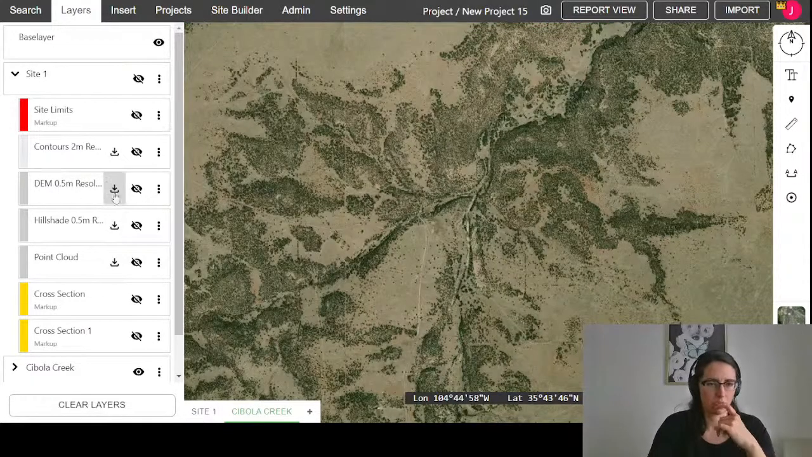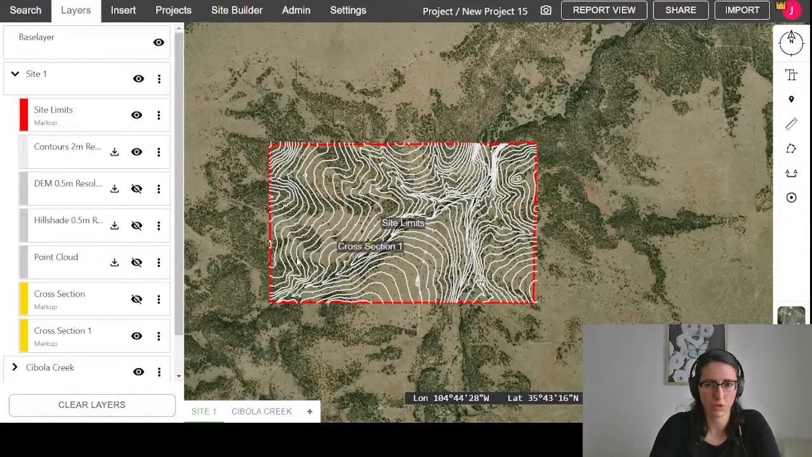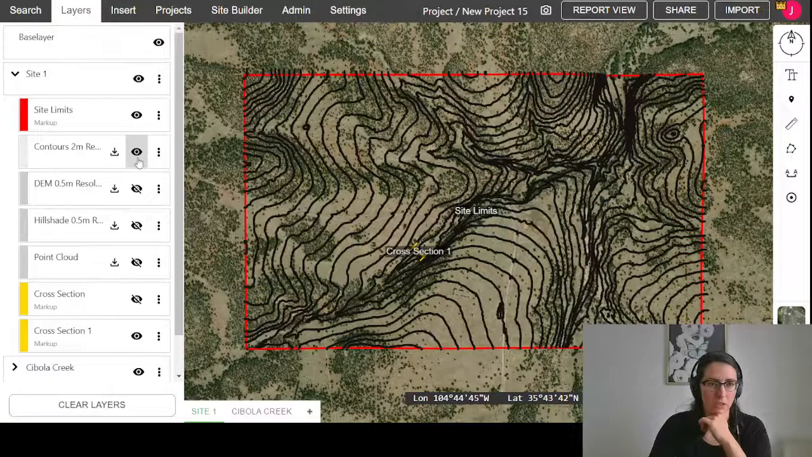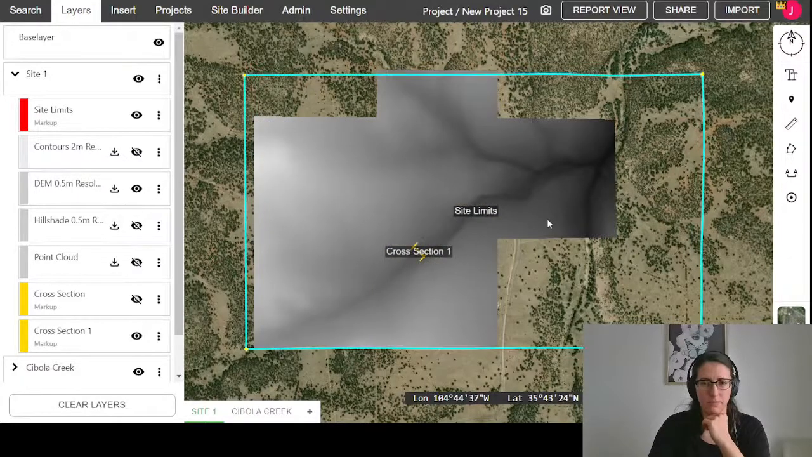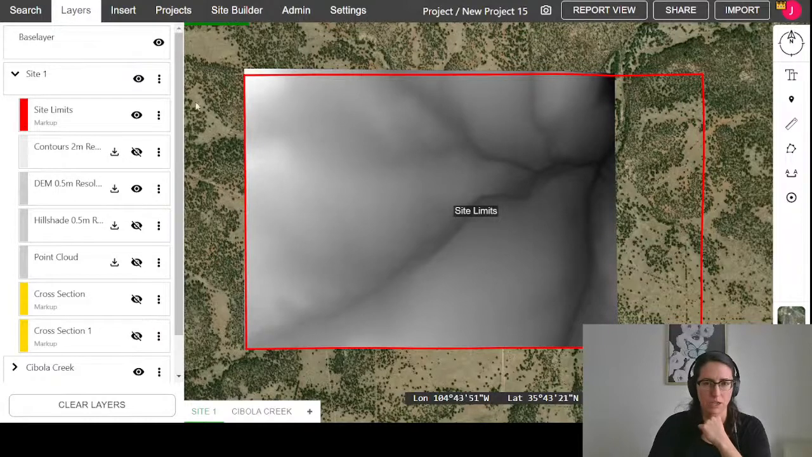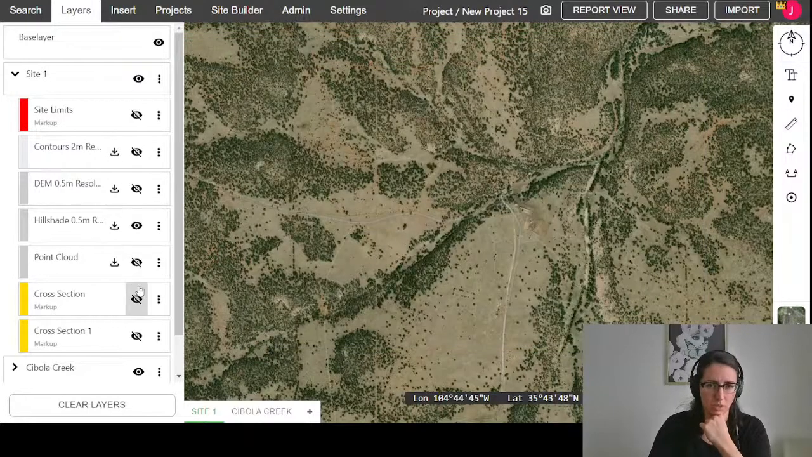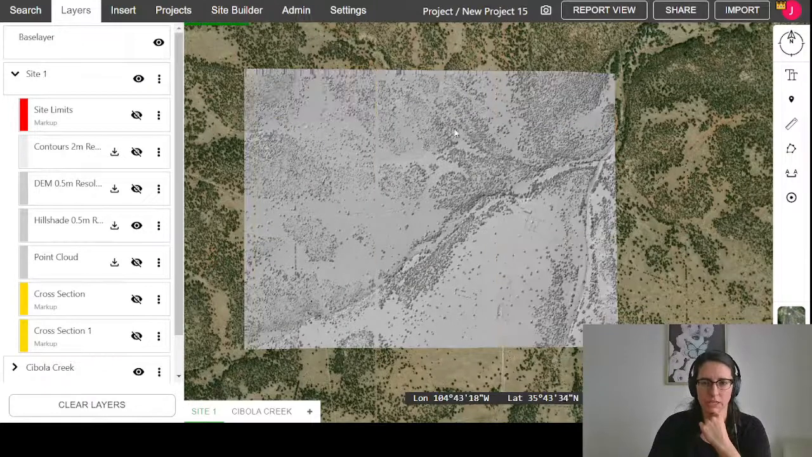In the case of this preloaded one, let's see, I'll load in the contours. So again, the contours give you an idea of what's going on out there. But as I mentioned, the DEM, once we load that in, again, it's just a really good representation of what's going on out there, based on that LiDAR, and then the Hillshade as well can, again, just give you an idea of what's going on out there.